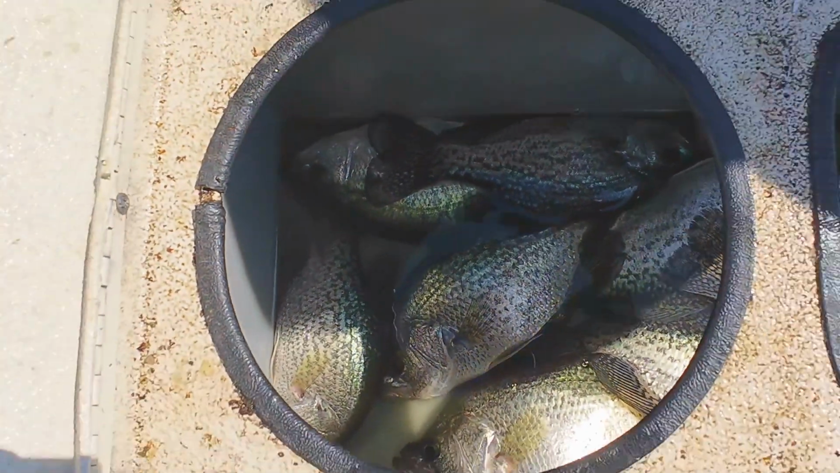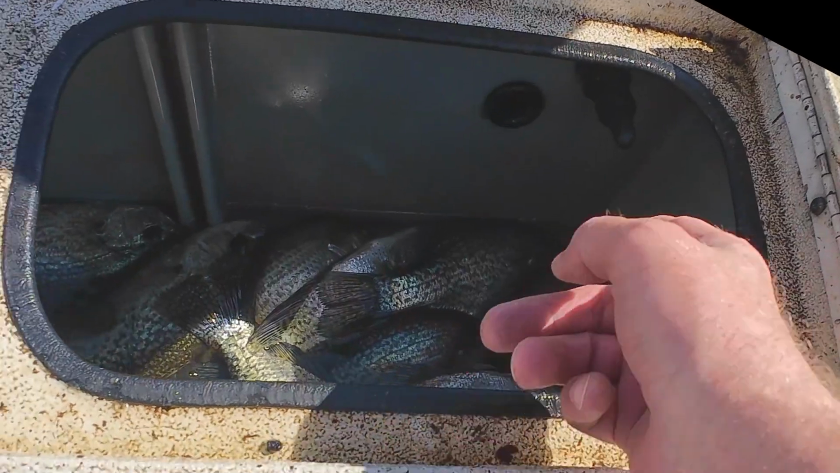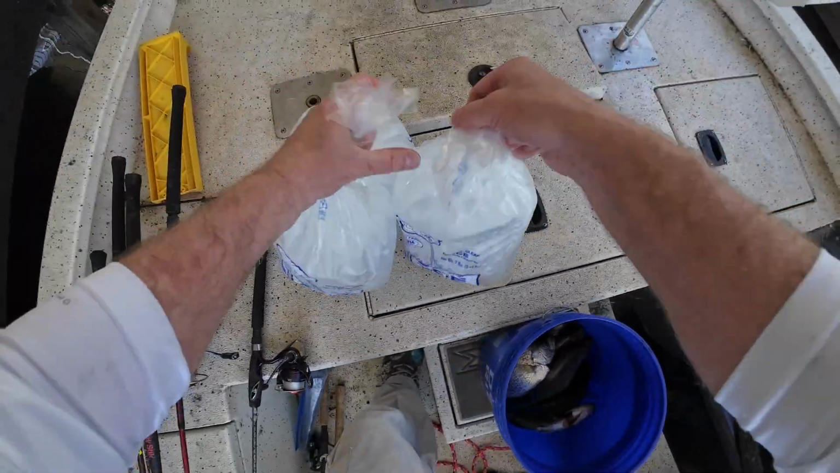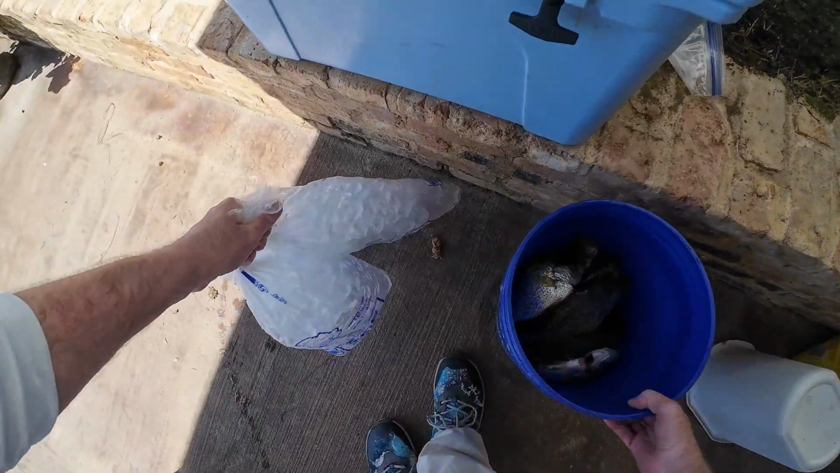That's a nice live well. 4, 5, 6. I think I got like 14 or 15 in there. There's 15 keepers right there.